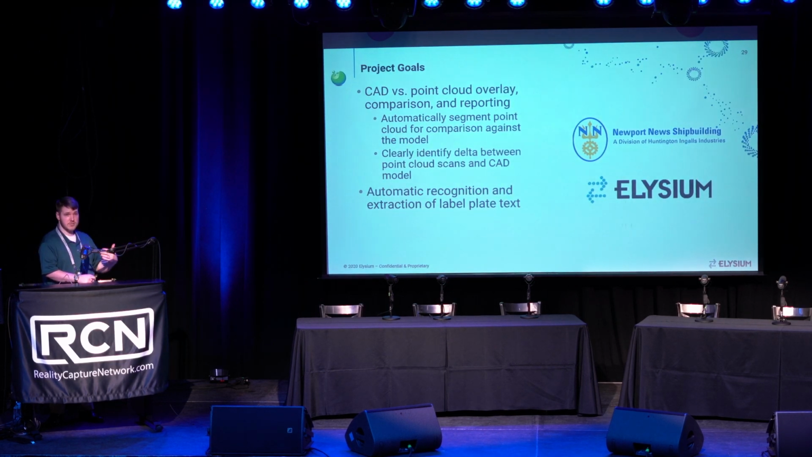The project goals, as I just described, primarily CAD versus point cloud overlay. Be able to consume the point cloud, be able to consume the CAD, automatically overlay those together, and then do automatic validation of those two environments and determine any differences that occurred and be able to report them efficiently so that they can either be planned for or addressed as required.